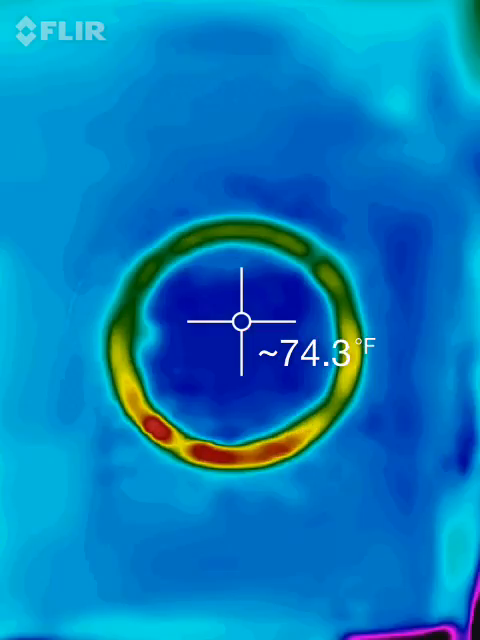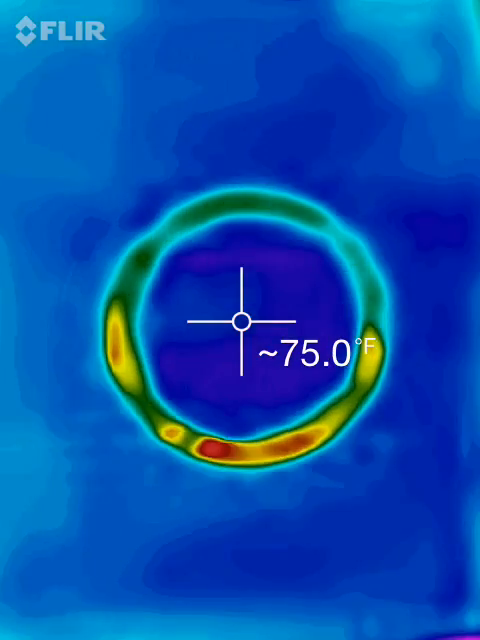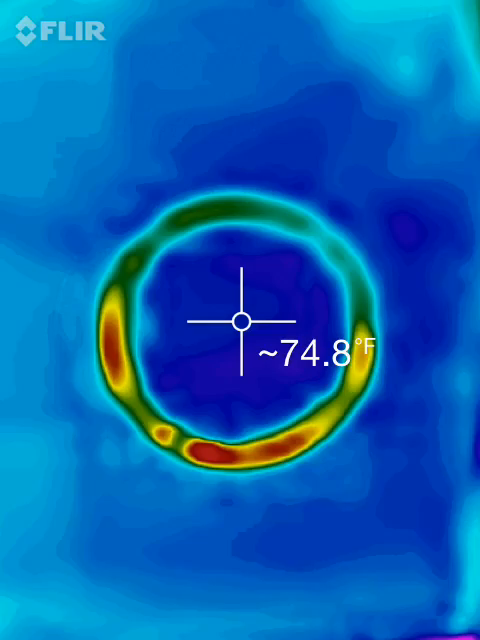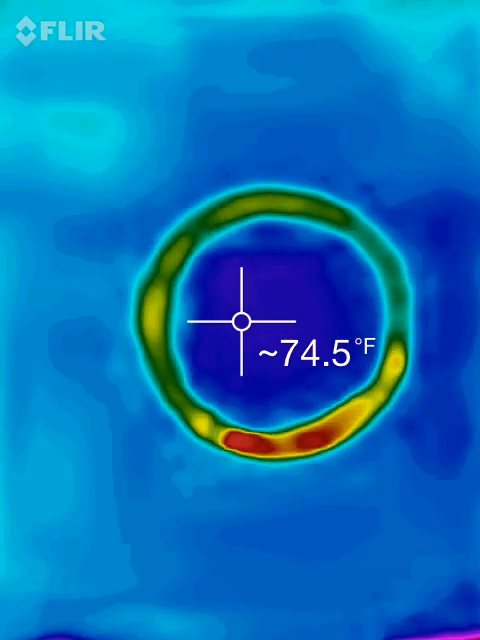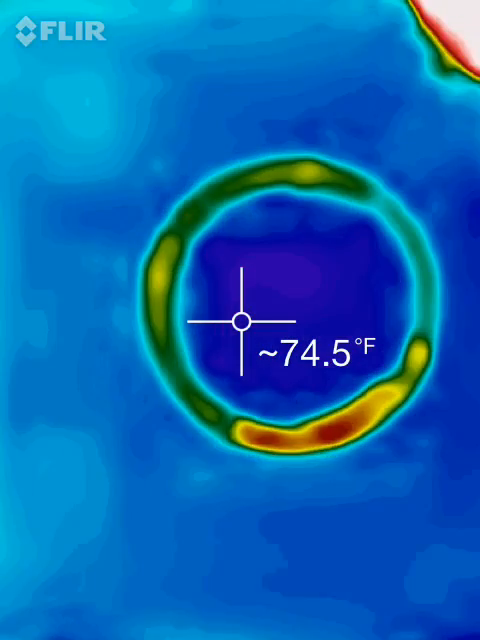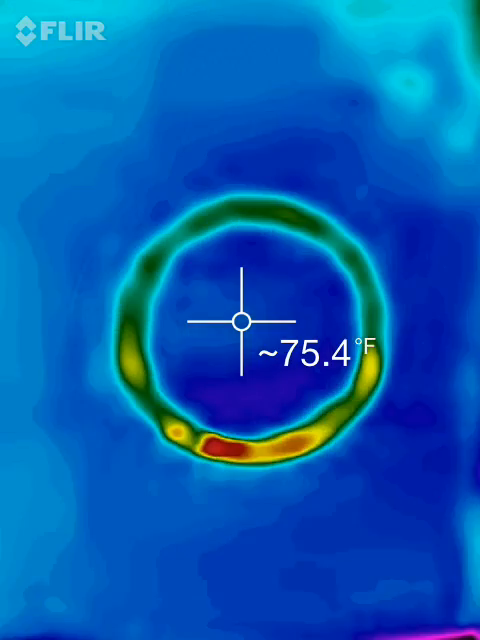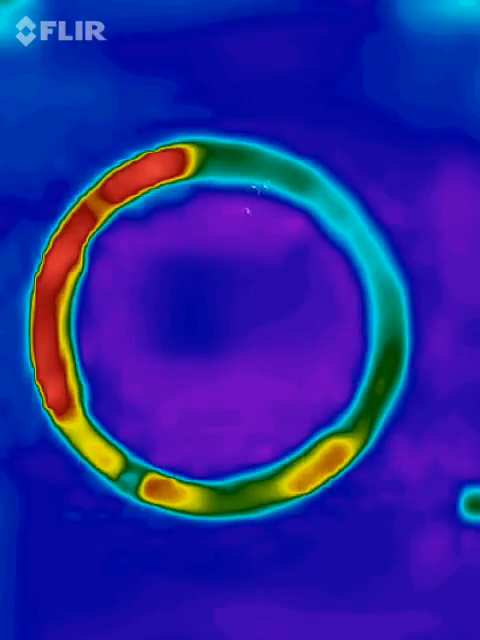Do an experiment here. And then let's lock up the mirror. Take a look inside.